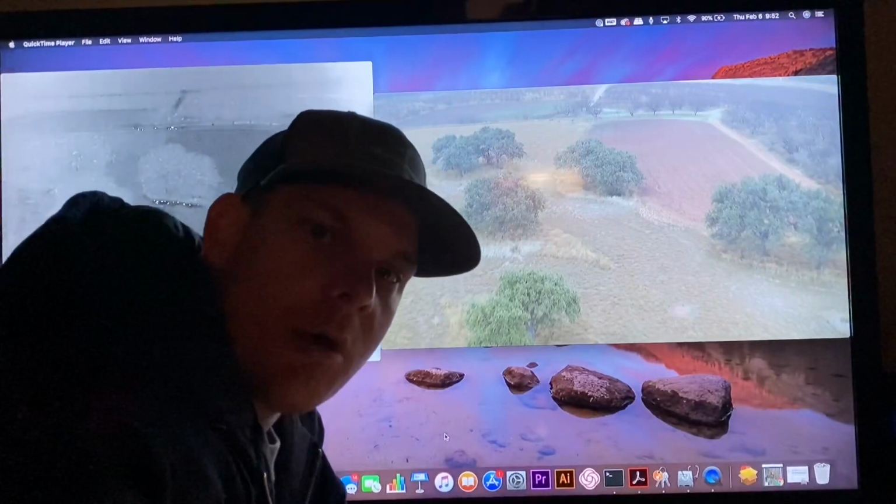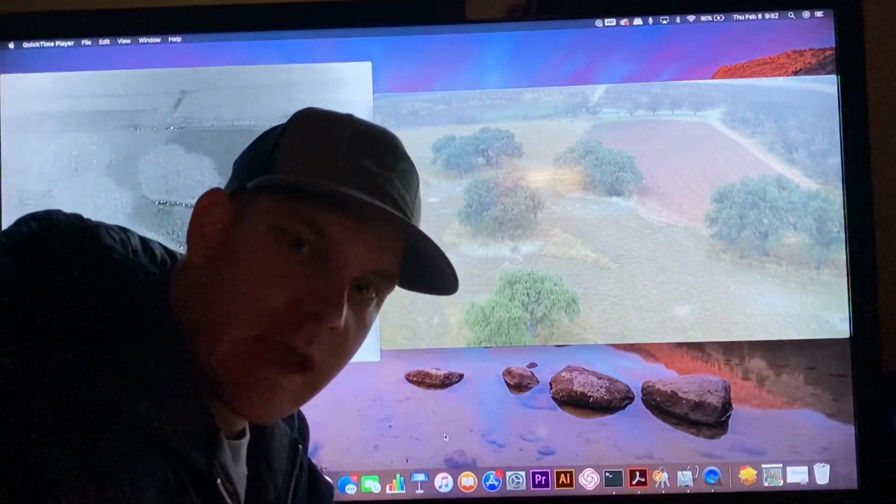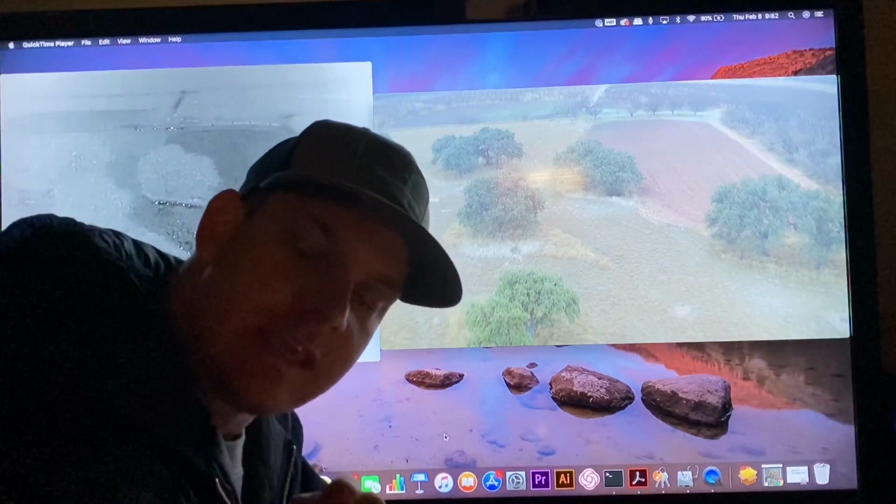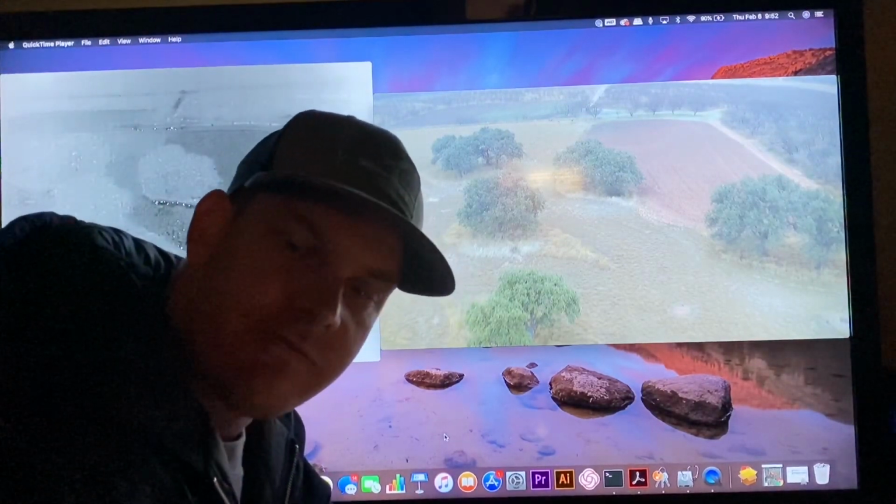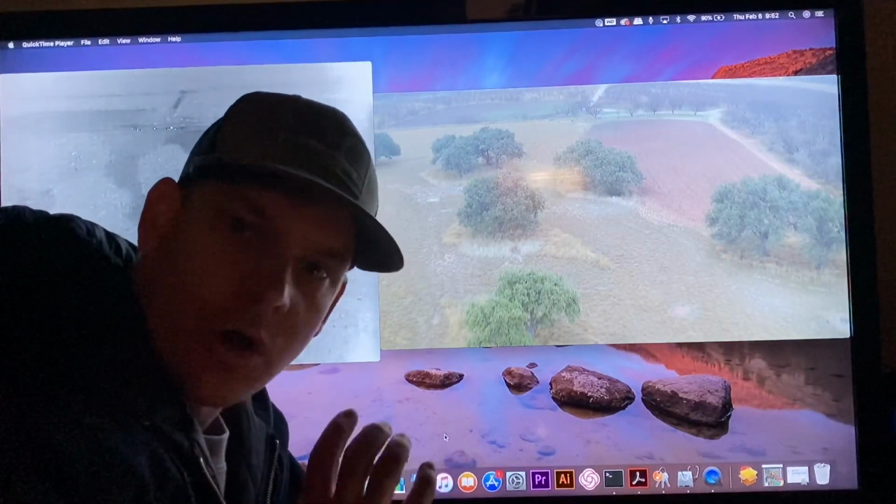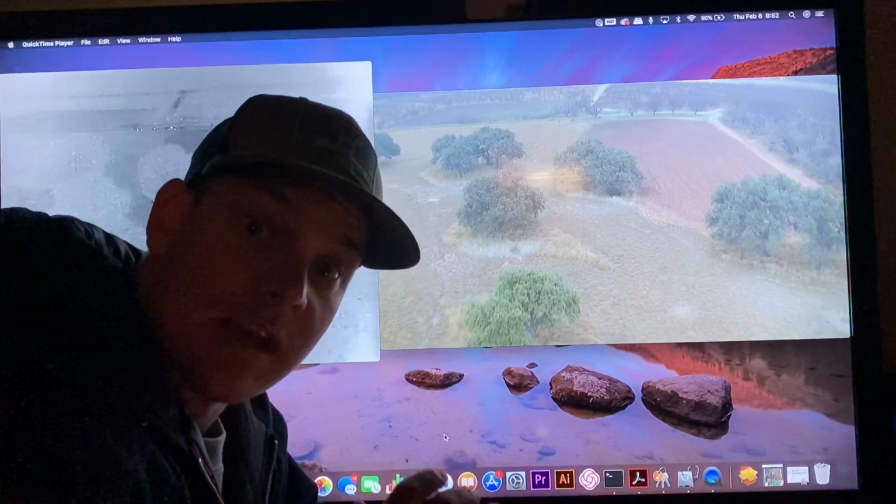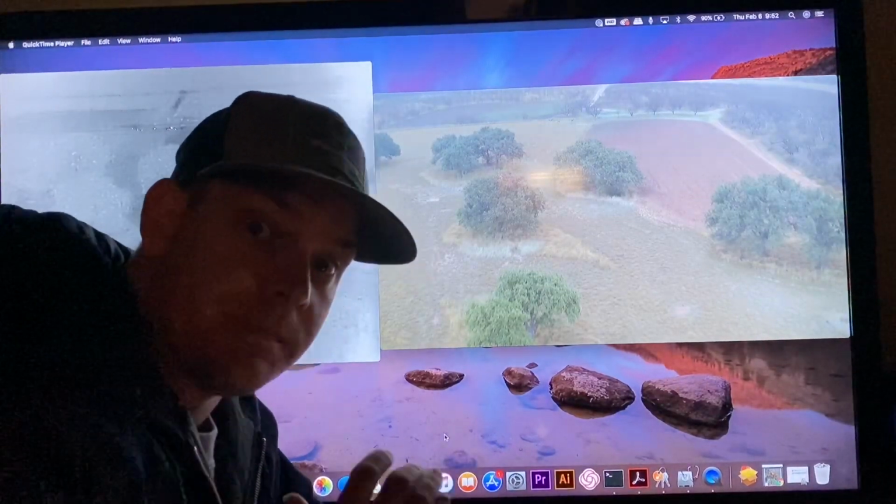All right, so here we are back at the office. We've got done with our aerial scan, and the important thing now is to go through and actually count the amount of deer that we found on our scan. So this is a review process. I'll go ahead and play some clips so that y'all can see a little bit about what it looks like when you see a deer under thermal imagery.